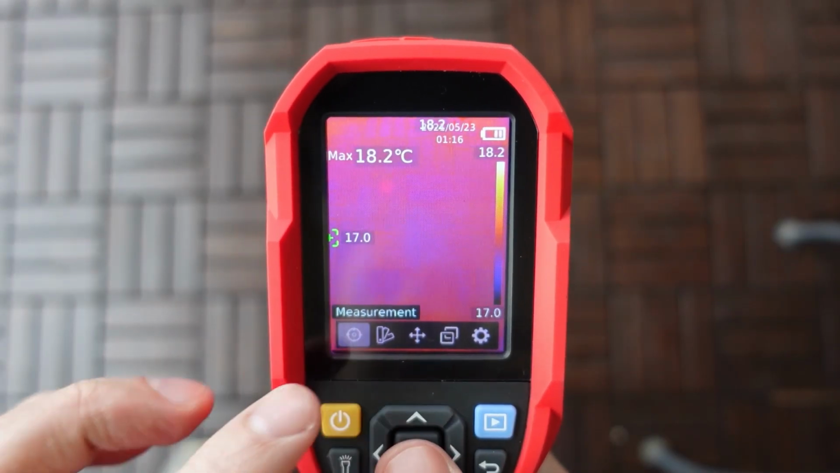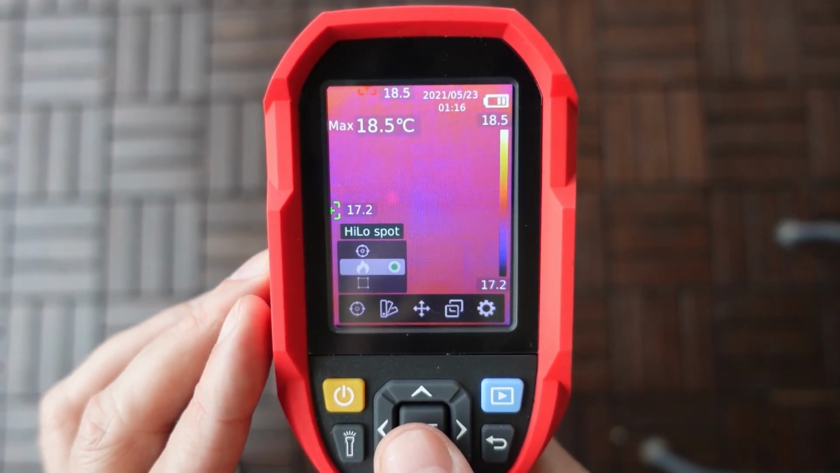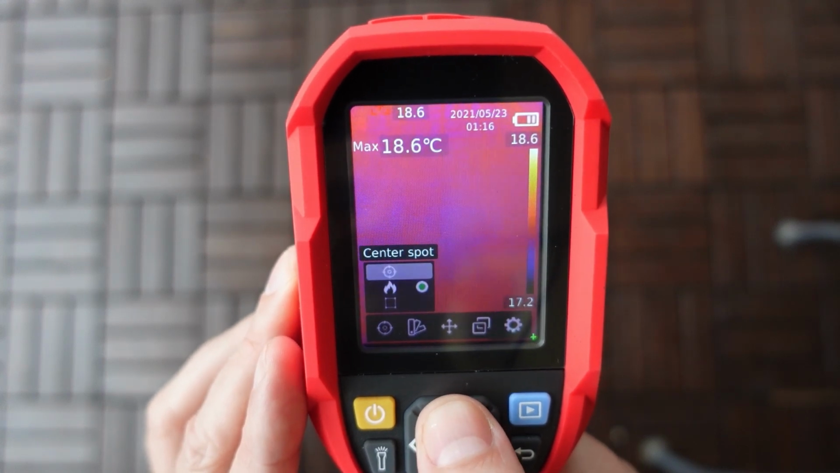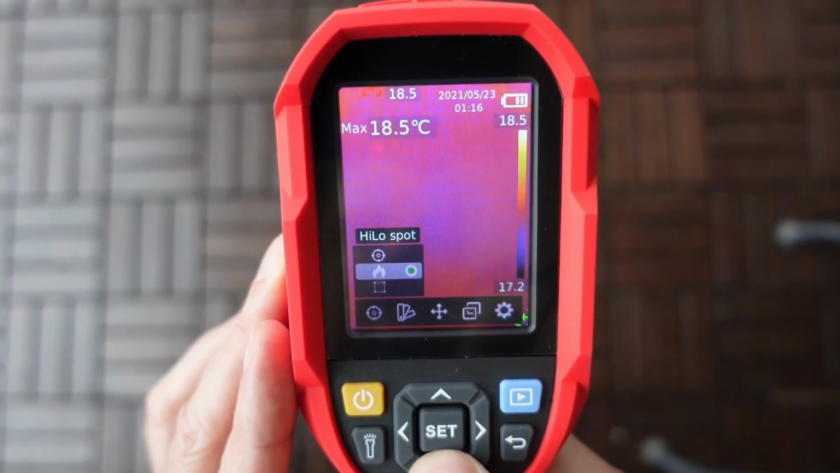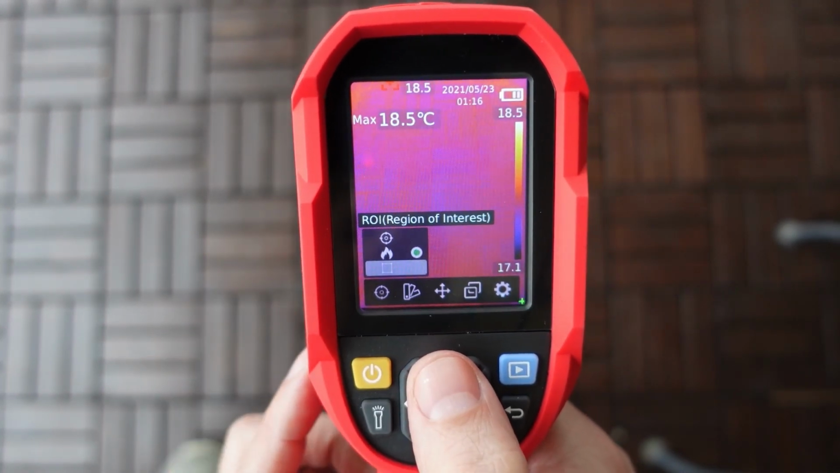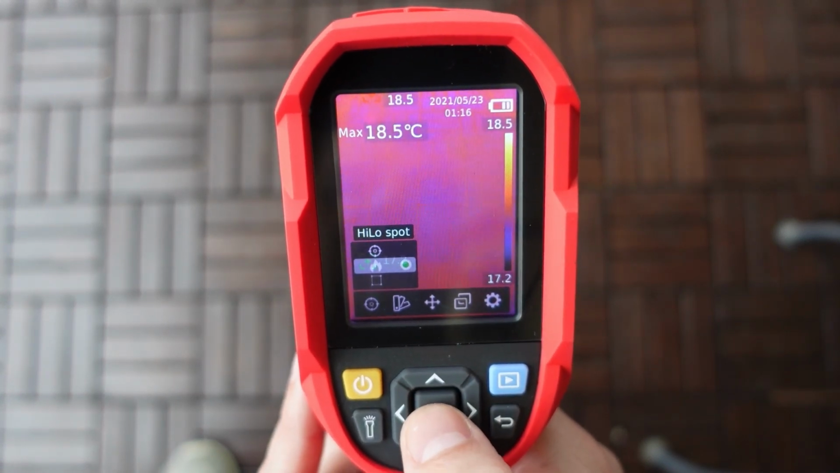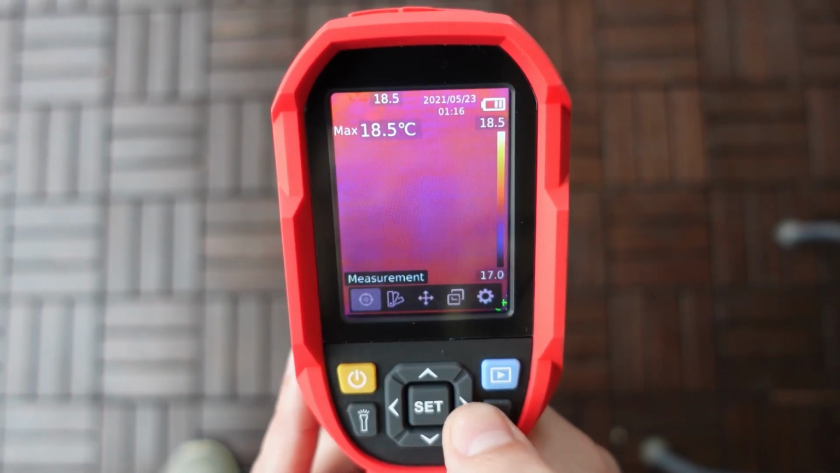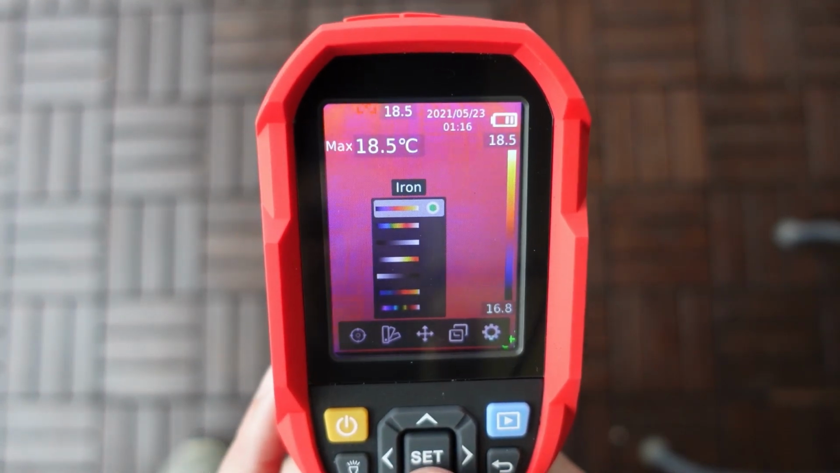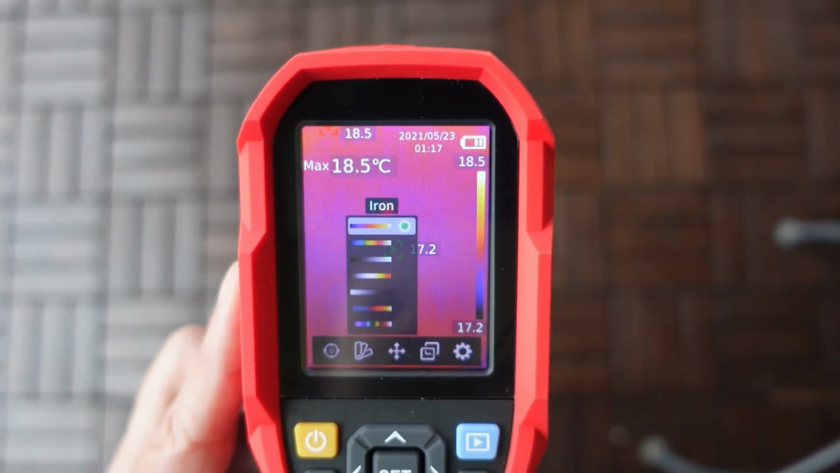So here you can see the main menu, and the first point is the measurement, and with this I can enable the high and low spots, or maybe the center spot, or maybe I can select some region, but I like this version, high-low spot. So basically the default settings are quite good. Let's go back. This is the palette, and again we have different scales here, but again the default is my favorite, so I don't want to change that.